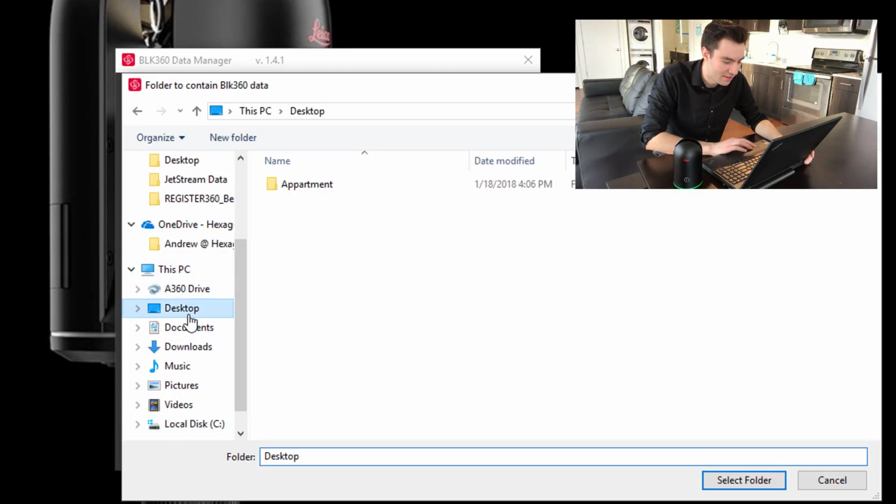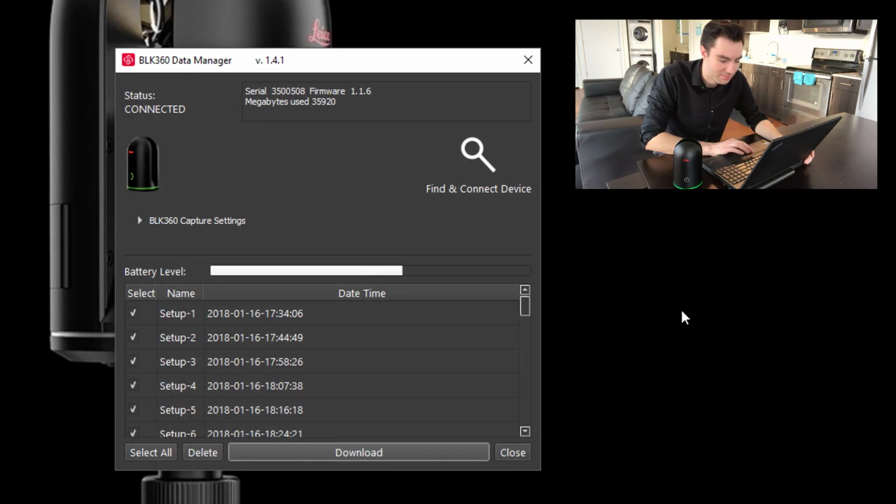I've created a folder for this, and then I'm going to start the download. This will bring in all my scans as a .blk file, which can be later dropped into either Cyclone or Register 360.